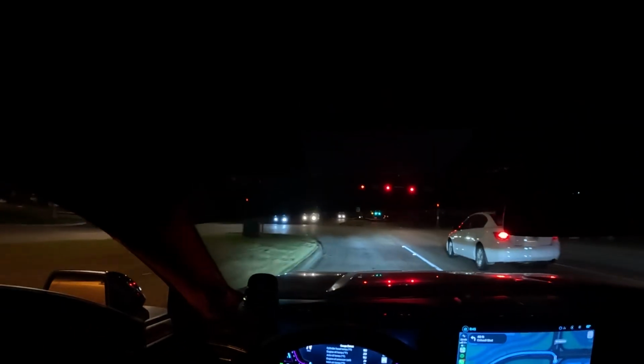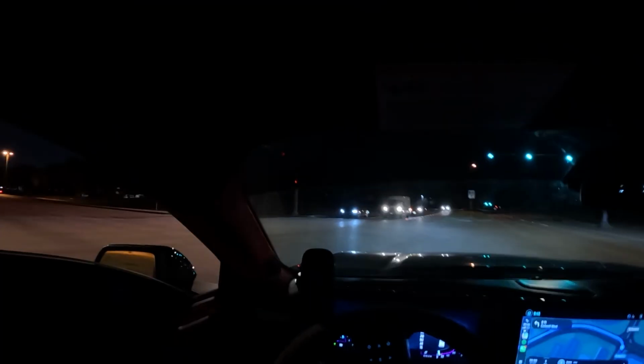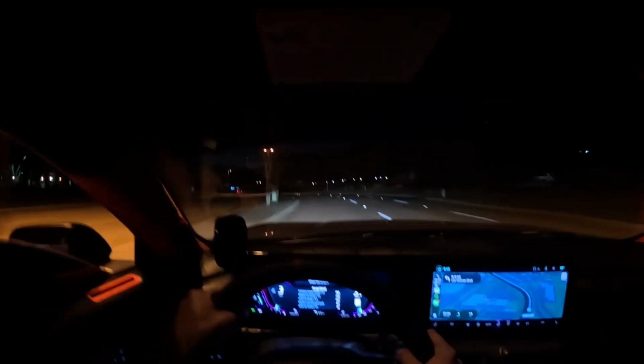I used to annoy the crap out of my parents when I was younger because I was pretty obsessed with cars early on, and when I was even just in elementary school, I'd look outside the window while my parents were driving, and anytime a car would pass, I'd just go car, car, car, and it just drove them insane.